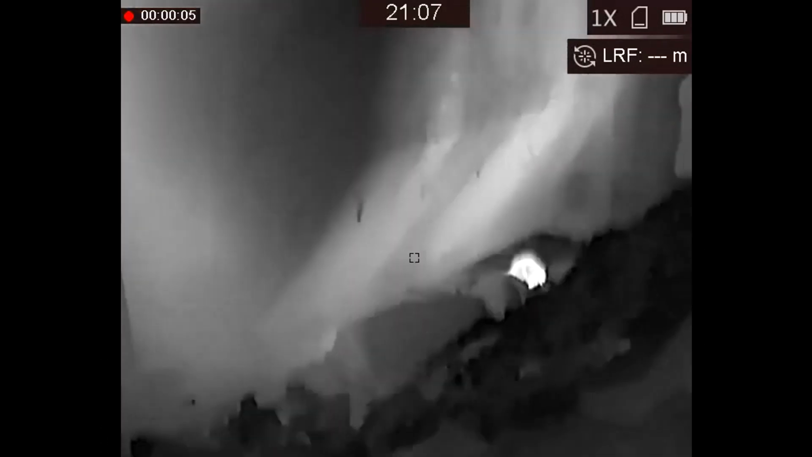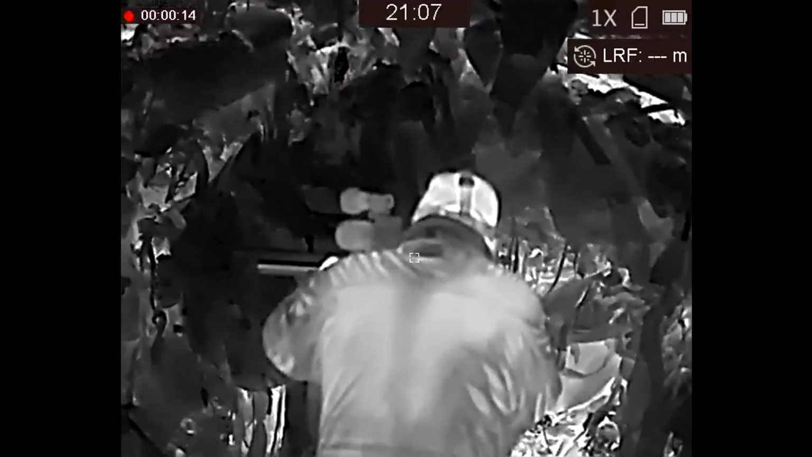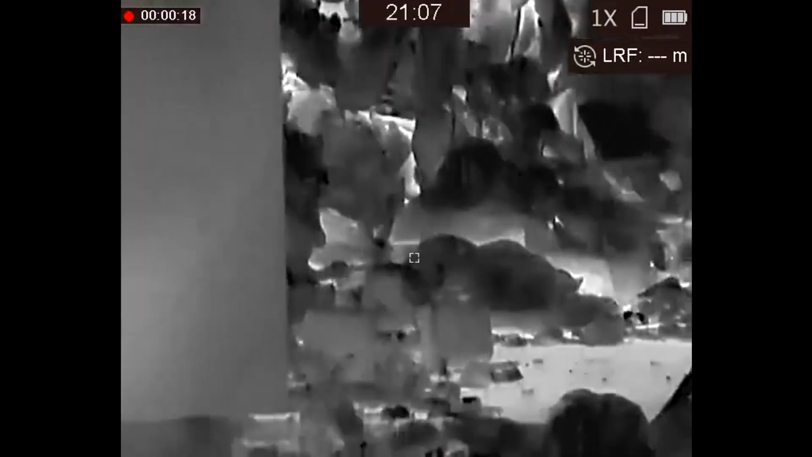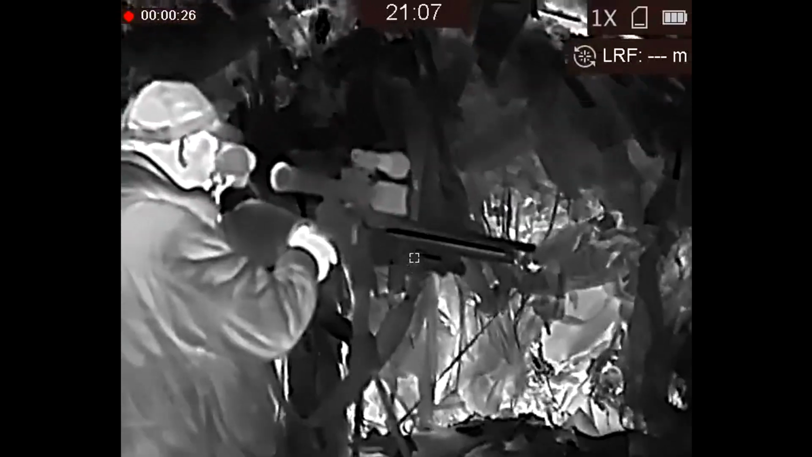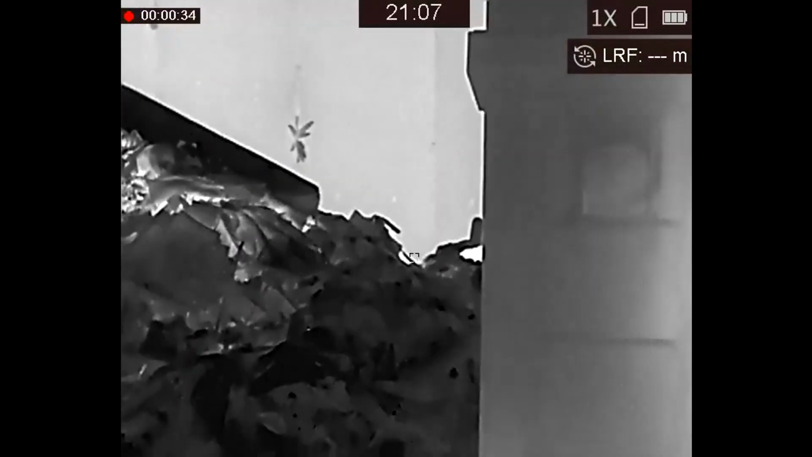Here, scanning around through the thermal, I spot something that got more and more common as the evening went on, a dead rat, and then I see a lesser known robin, and got to watch him targeting a rat that was just out of sight around the edge of one of the skips. He scans ahead with his higher res Gryphon GQ35L, and then moves in for the kill, aiming through the HIKMICRO Alpex scope.